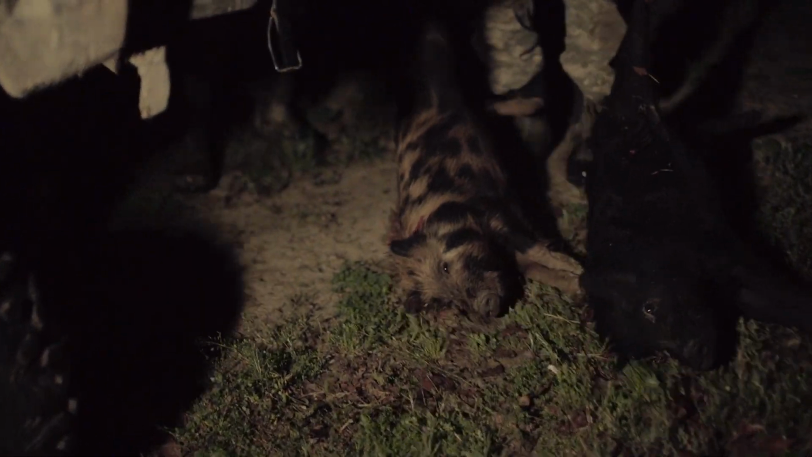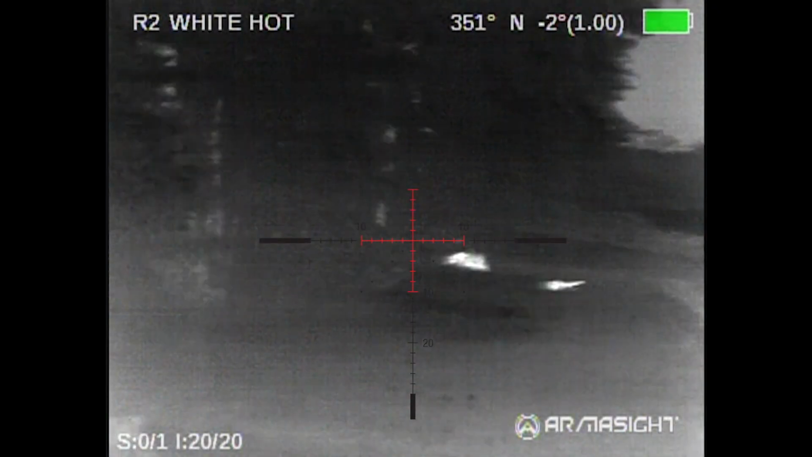It is hard on a set of shooting sticks to hit every single time, but the Armasight is so effective that it measures any heat whatsoever. As we hit some of these animals, you can actually see pieces of their body fly in the air because the pieces of the body are warm. Now, how sensitive is that?